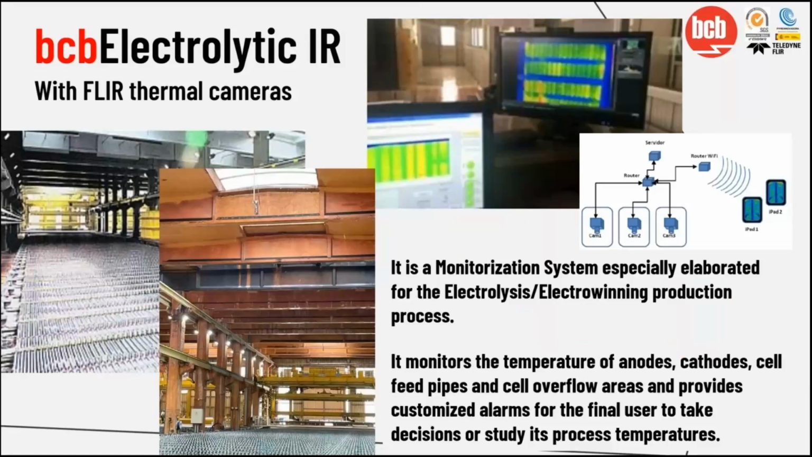It's the BCB electrolytic IR with the FLIR thermal cameras, which are the main cameras that we are using here. What is it? The BCB electrolytic IR is a monitoring system which has been specially developed for the electrolysis or electrowinning production process. This software monitors the temperature of the anodes, the cathodes, the cell feed pipes, and the overflow boxes areas, and provides the operator, the user, with customized alarms for the final user to take decisions or study its process and temperatures.